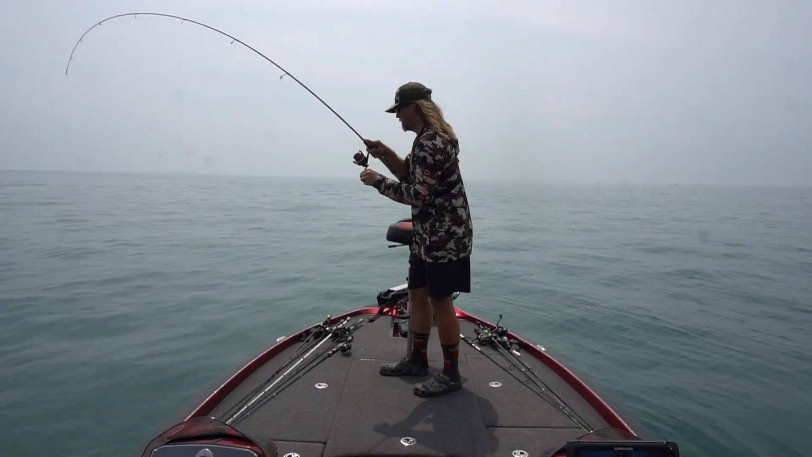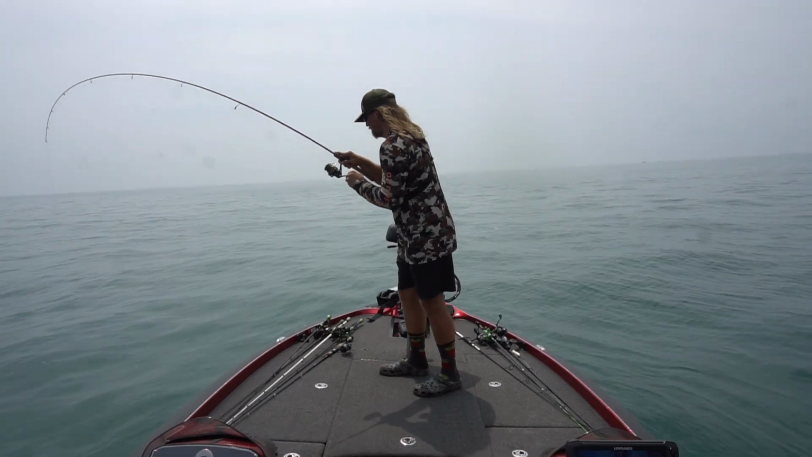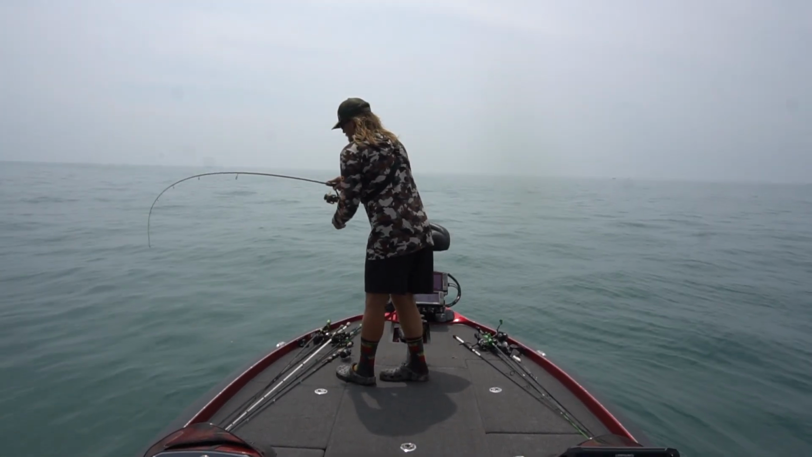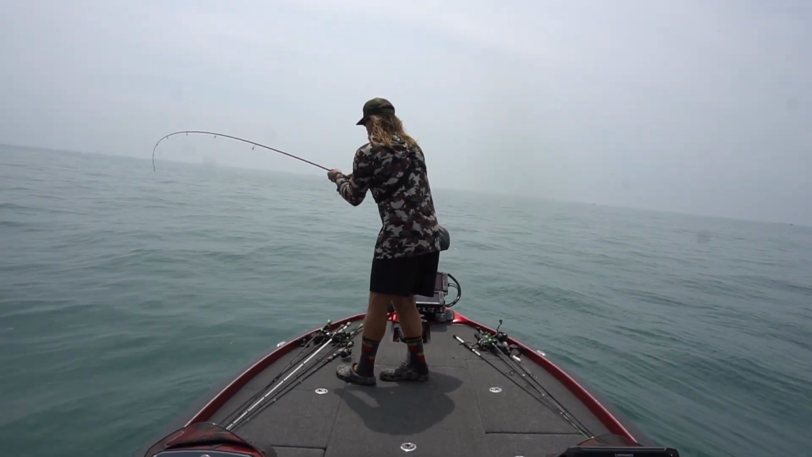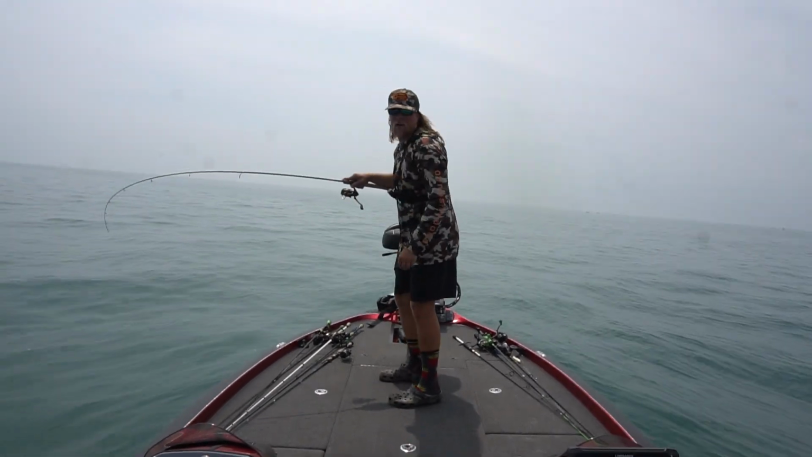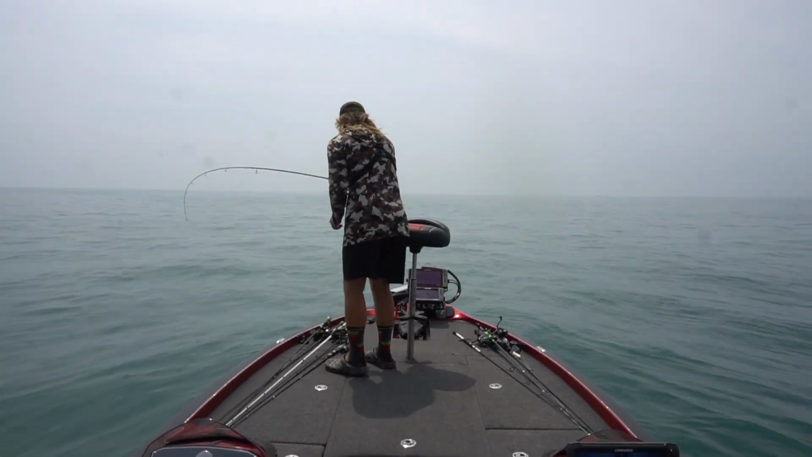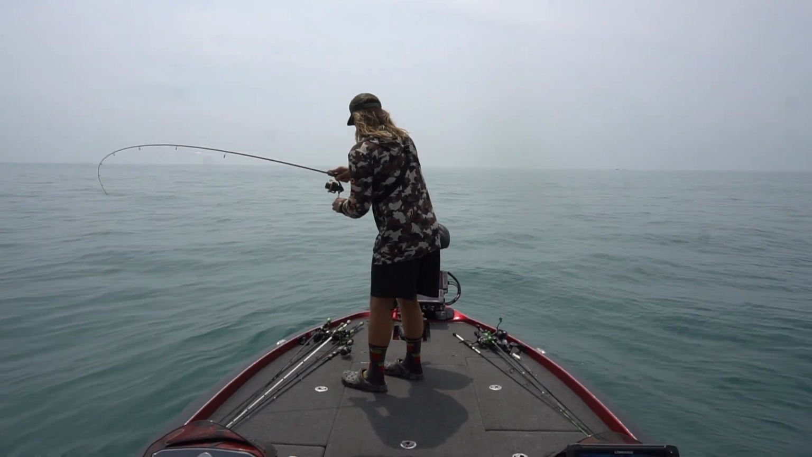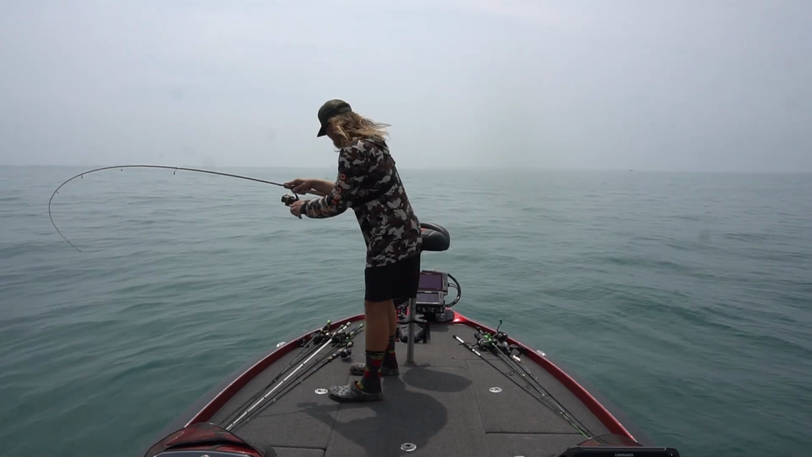Oh, I haven't seen it yet. I hope it's a giant. Come on, big smallie. It feels like a smallmouth, how he's fighting. Oh, I wish I had a net right now. Come on, be a giant smallmouth. Oh, it's a smallie.